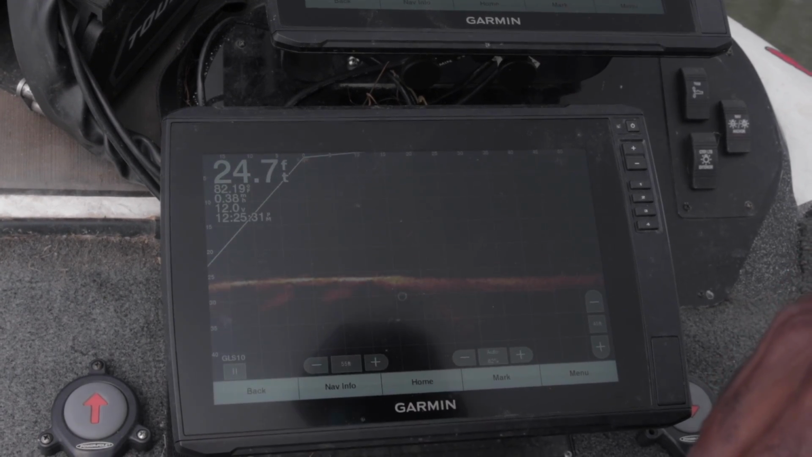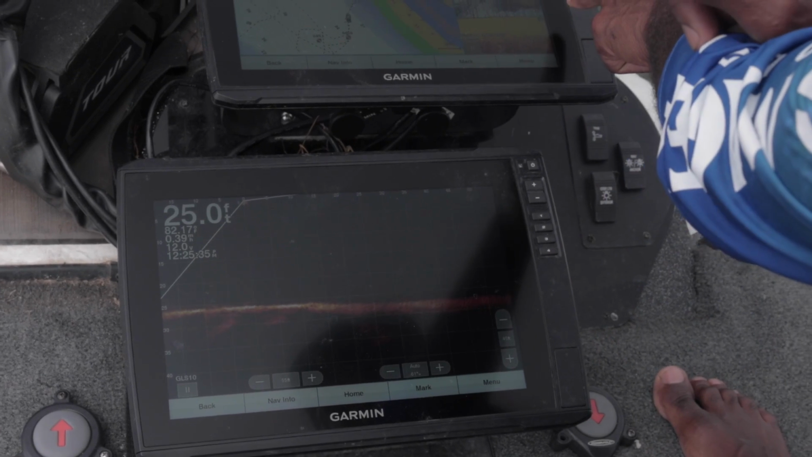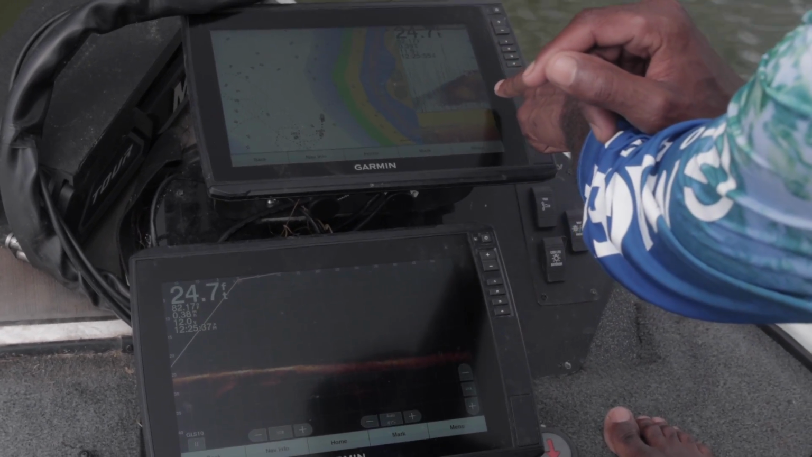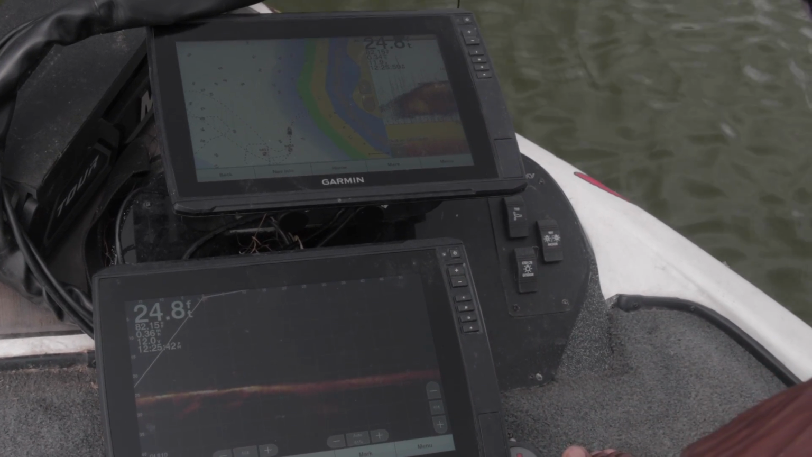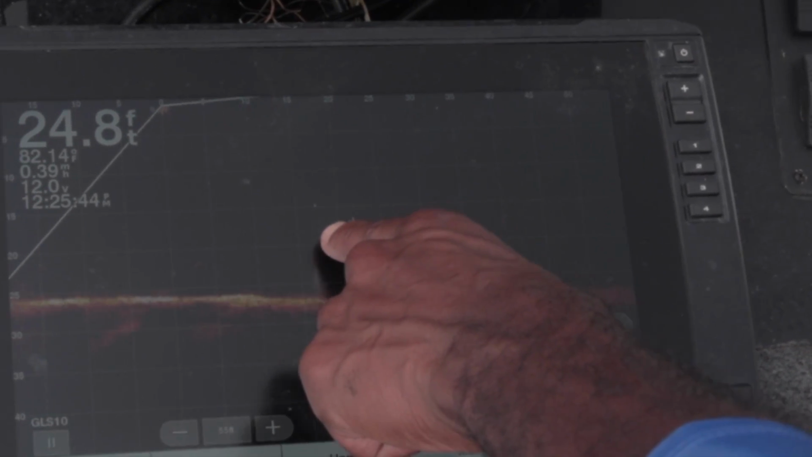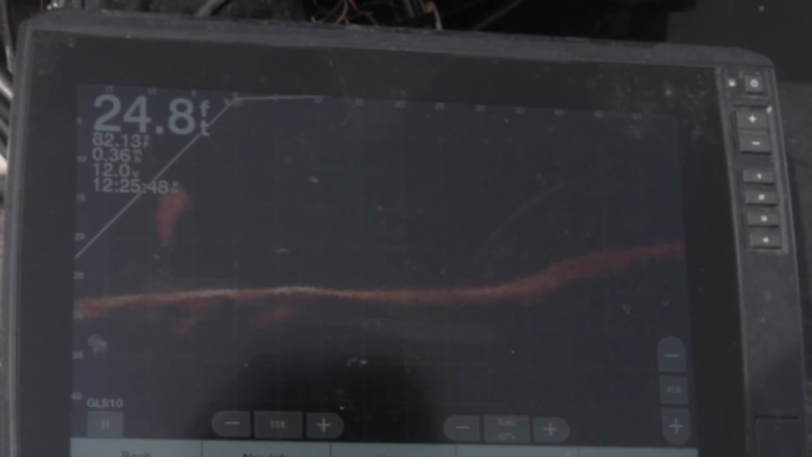I'm gonna unpause it here. See if, can you back up? There's the boat. Now it's actually under the boat. Now you see there's on the 2D sonar, if you look up here, a big wad of bait that I just marked on 3D, you can see a few fish kind of streaking through it on my 2D.